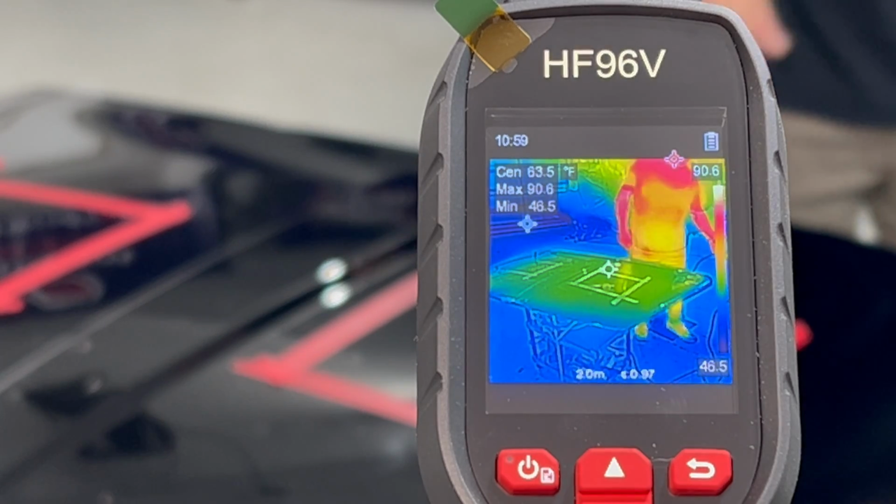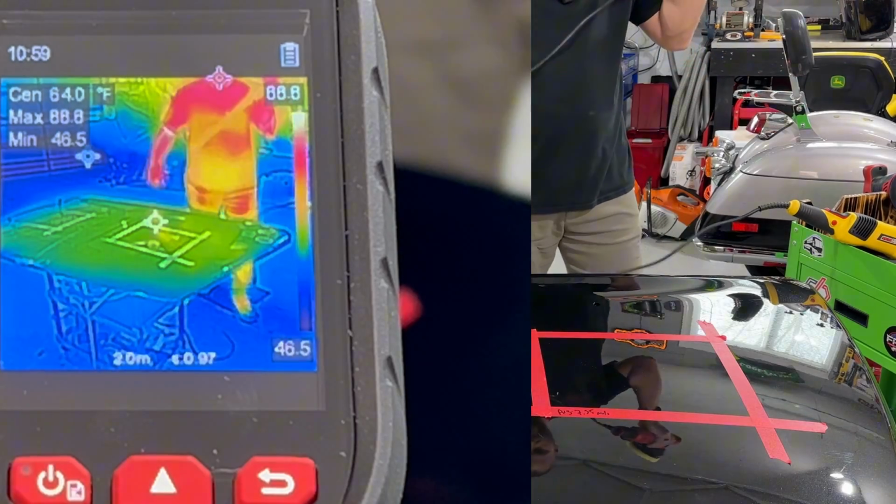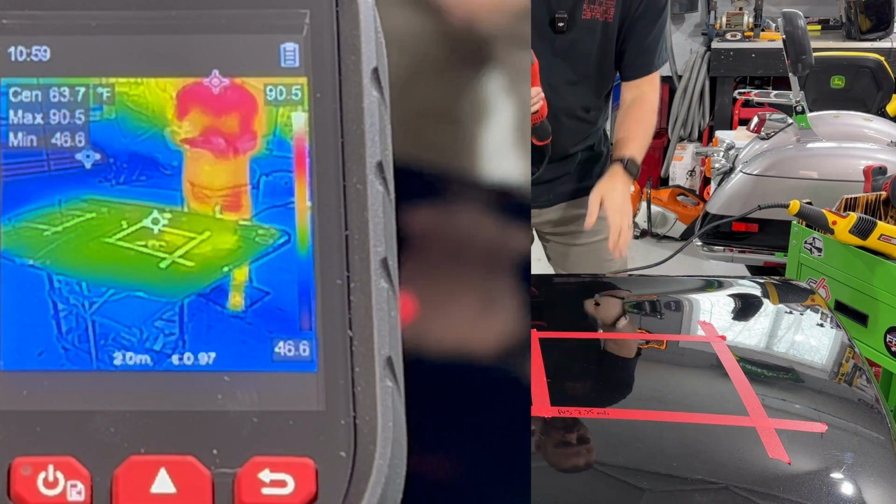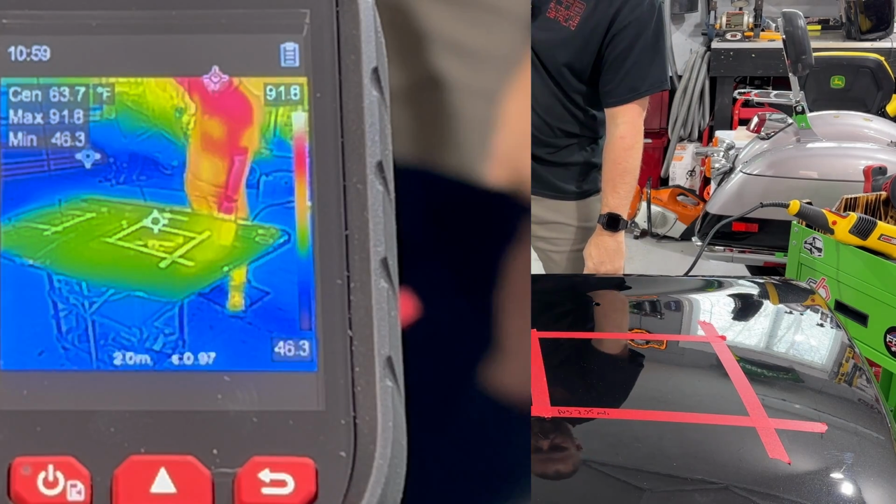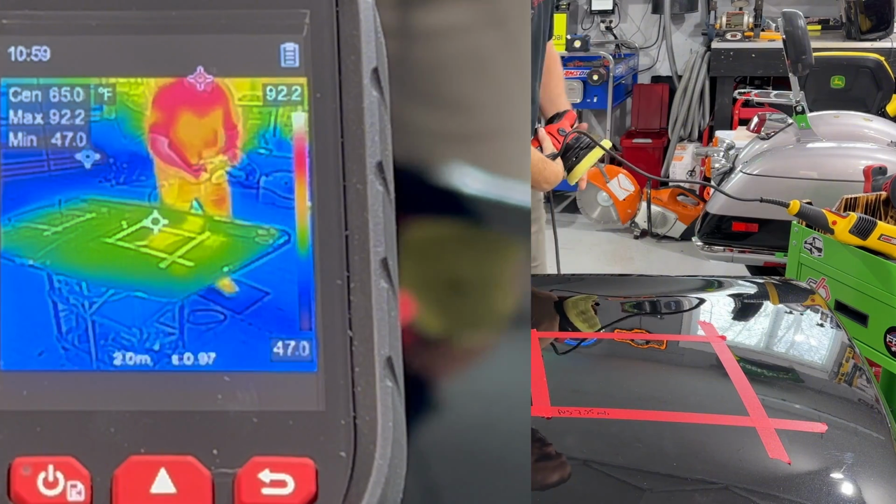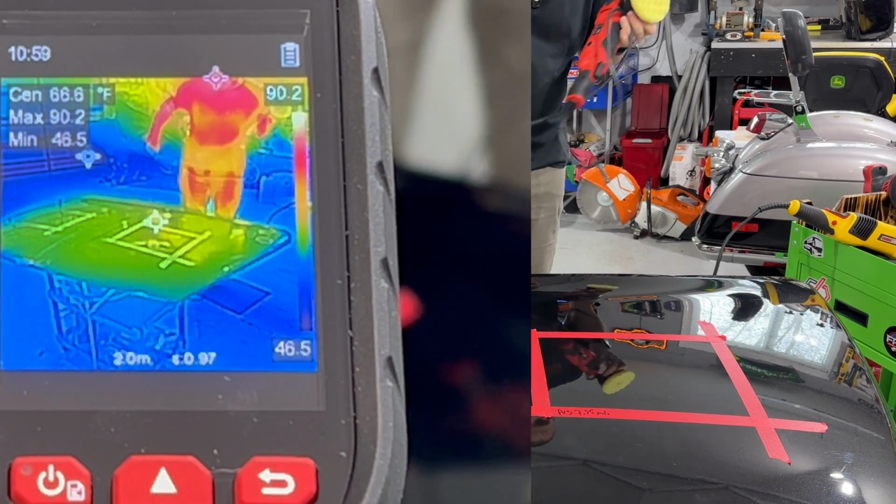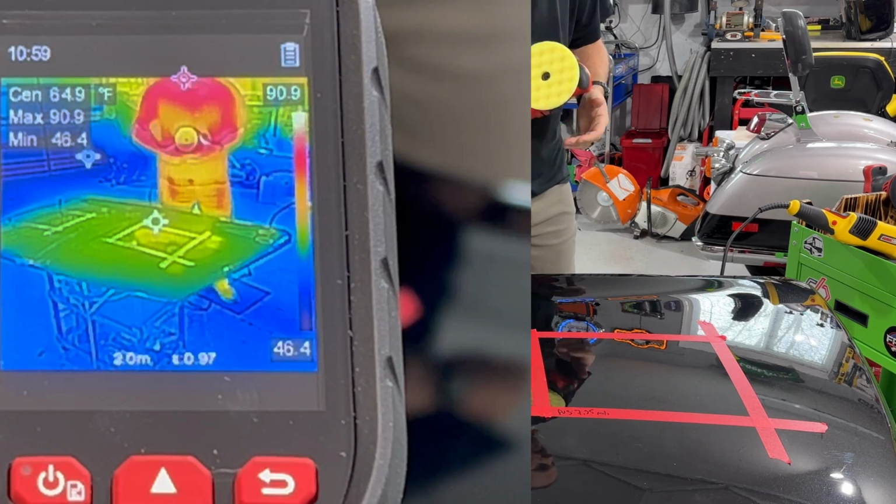And then also you see that it's still cold. This polisher I'm using, which is my Griot's Garage G21, is just about wore out. Last time I used it, I dropped it, and now it's extremely noisy, so please forgive me. But I wanted to use a long throw polisher for this video. I do have a spare, but this one's going to have to work for this one.